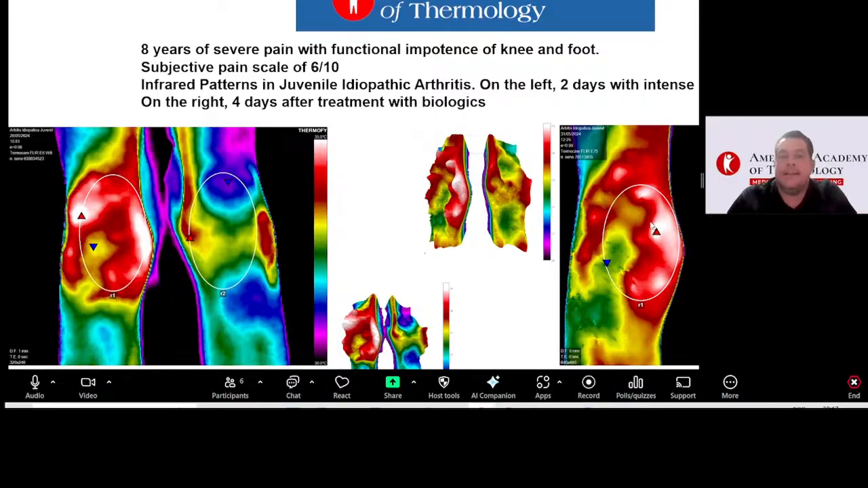In this case, thermography at the bedside, point of care, demonstrated a response, not only from the opinion of the patient. The scale is 3, 4 or 5 out of 10. Now we can see the different areas from the quality imaging.